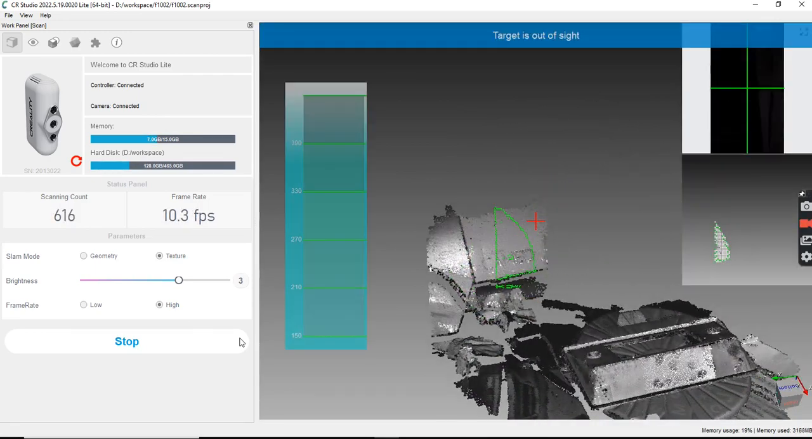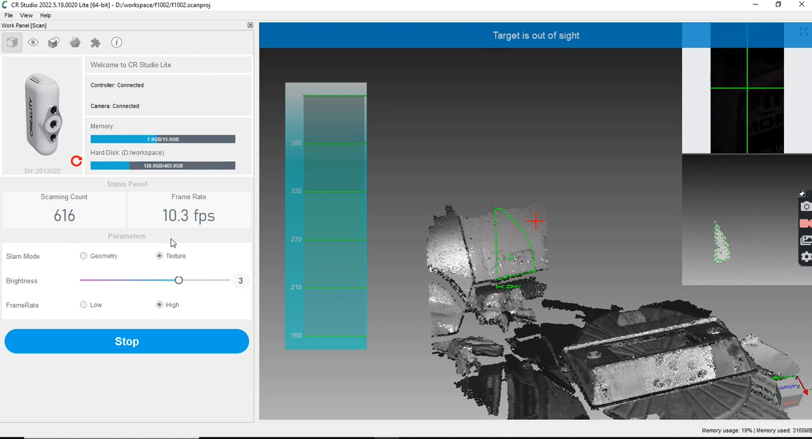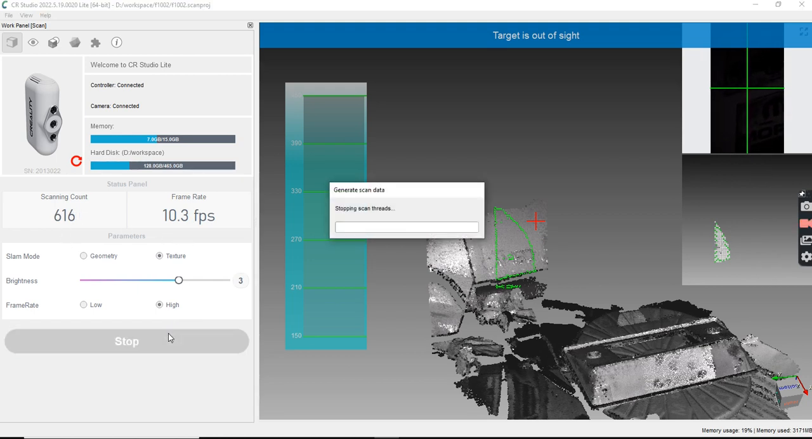Okay? So I like to throw it up in the air. If you throw it up in the air, it can't scan anything, so your frame count doesn't raise. I'm actually holding the scanner straight up in the sky. And hit stop. Wait for this to complete.